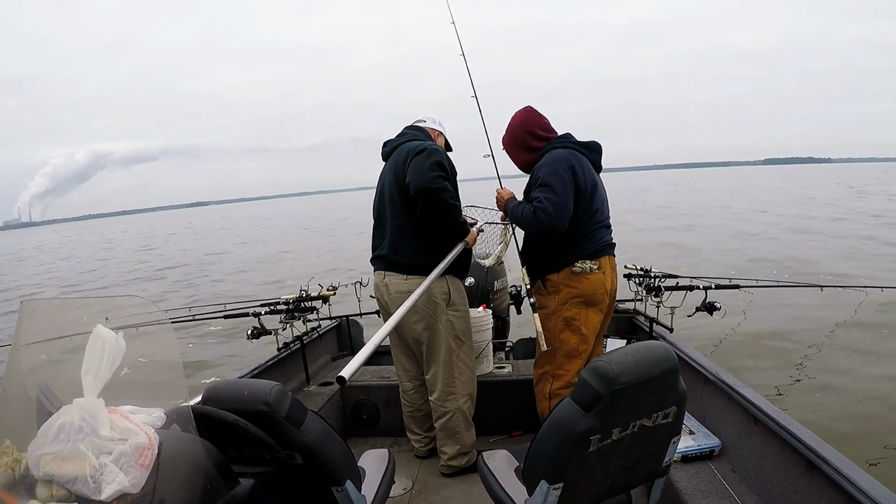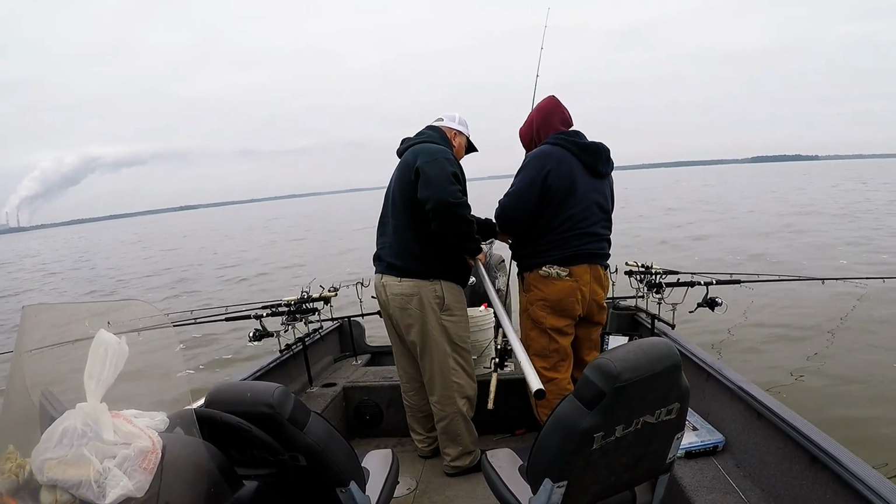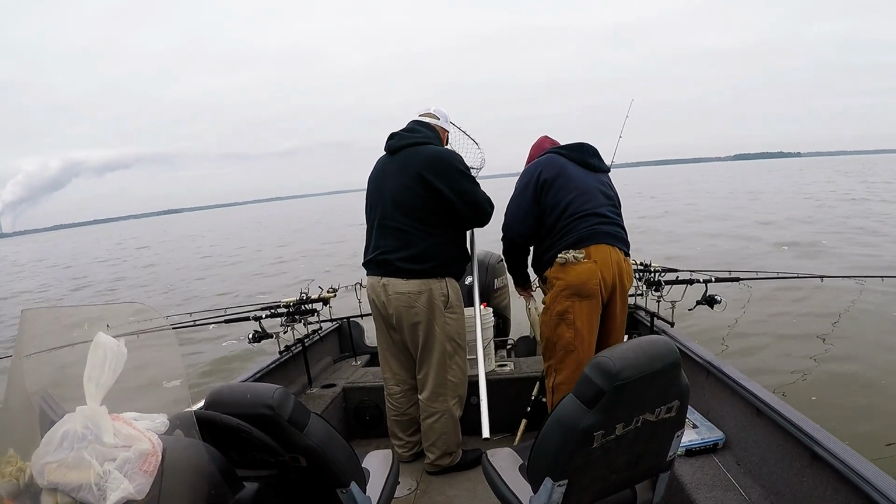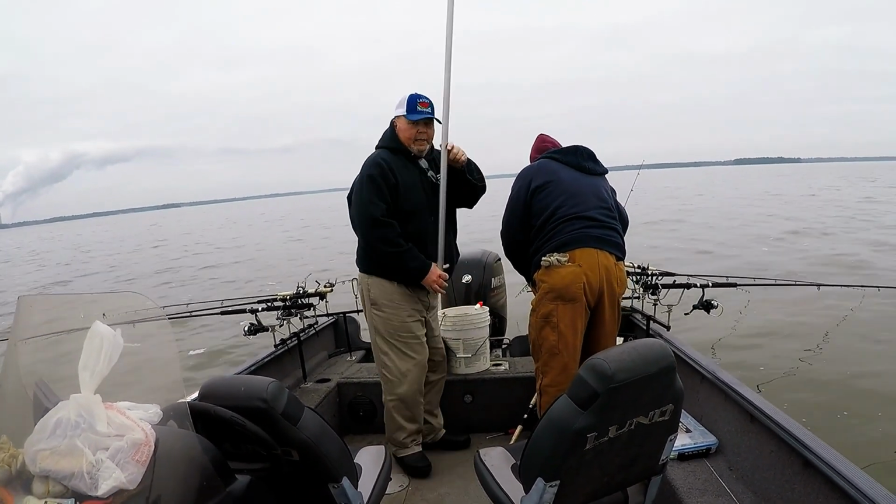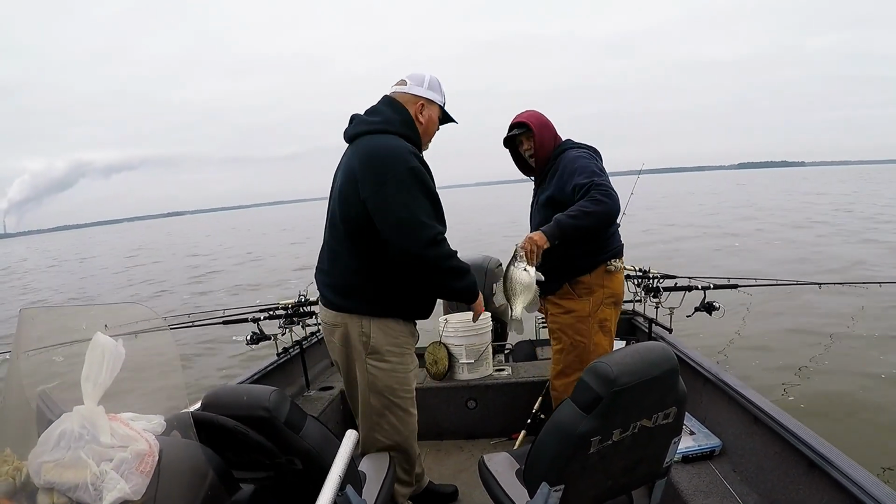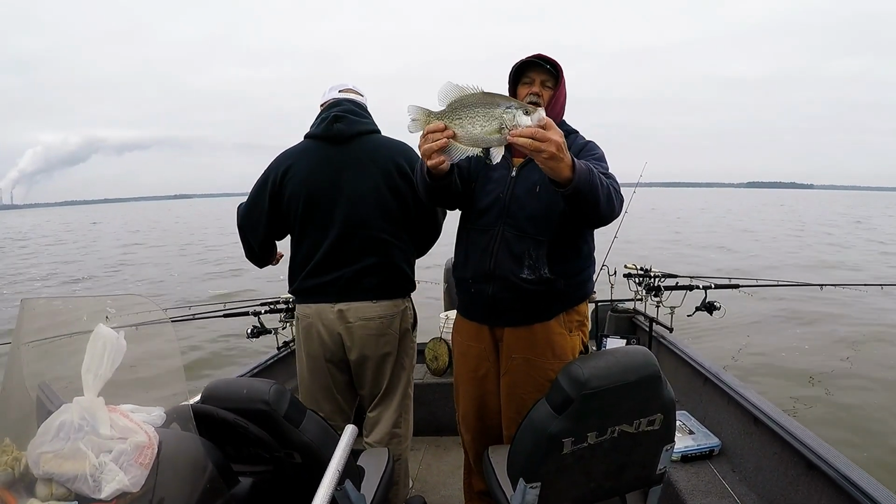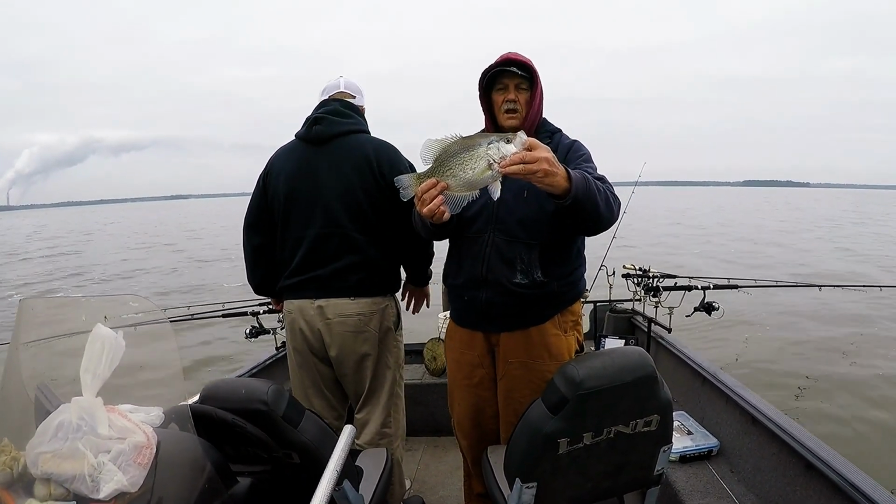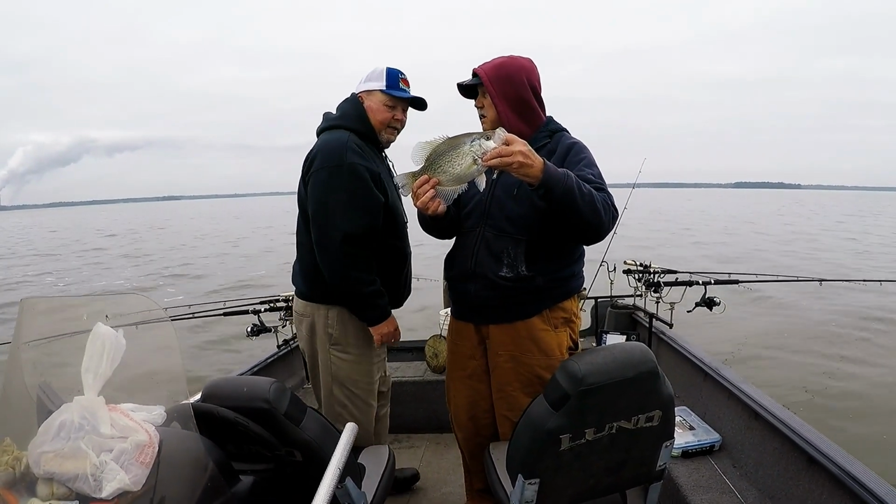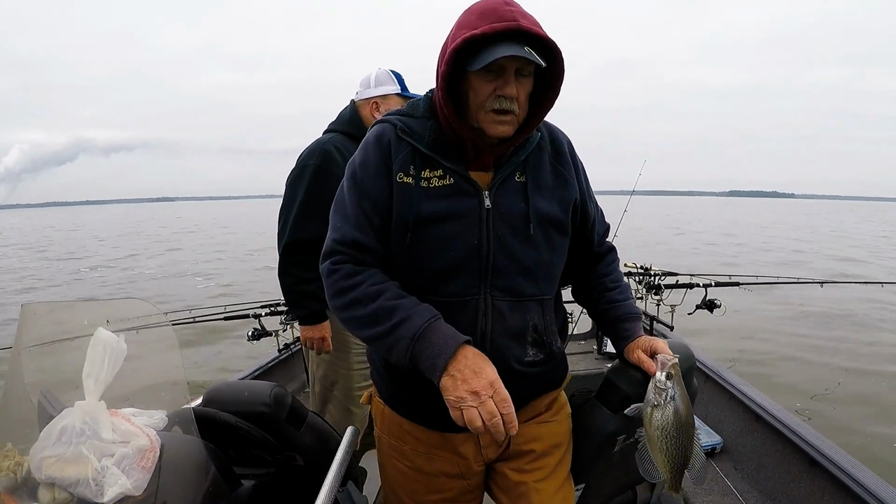You only got one or two more jigs. He's about 1 3/4 pounds. That's a nice fish. You want him? Yeah, they'll put him in the live well right there. What we're doing, you just got another bite.